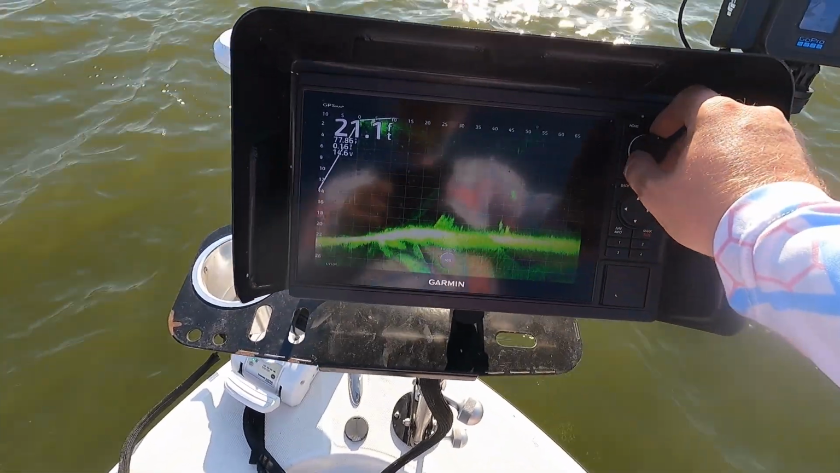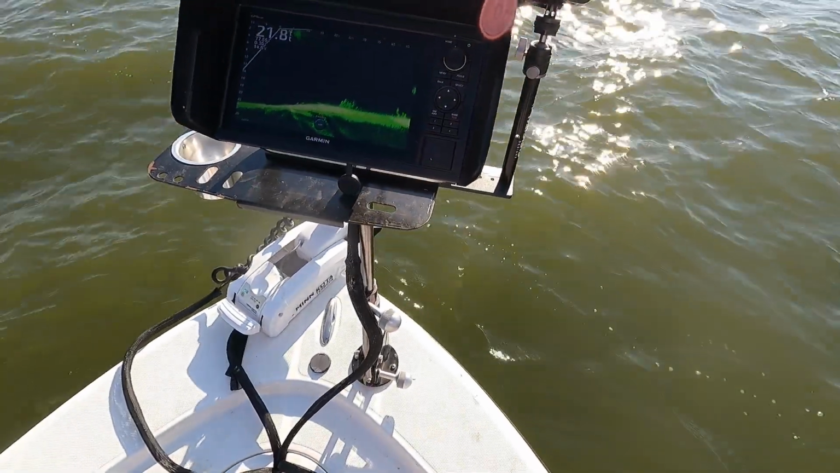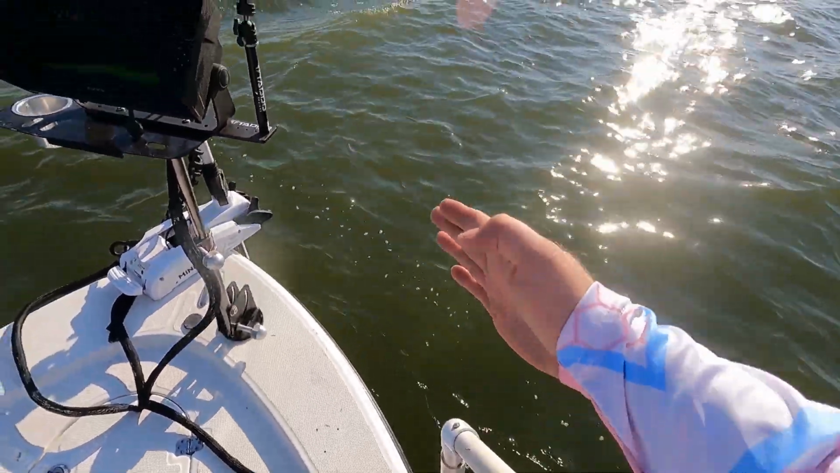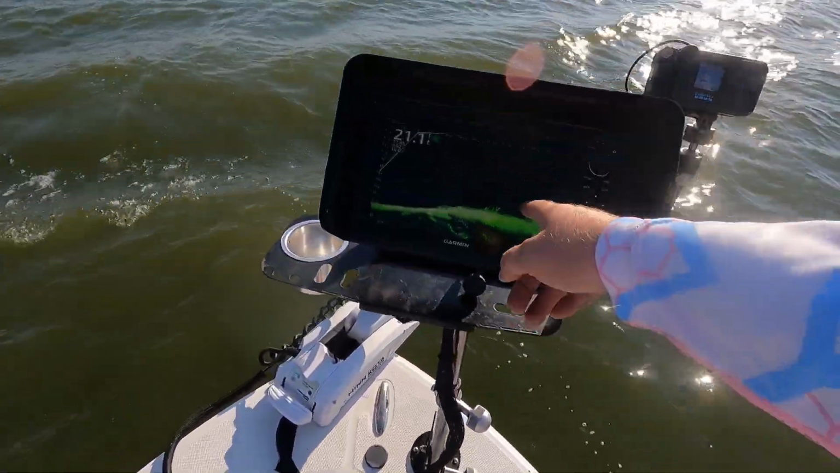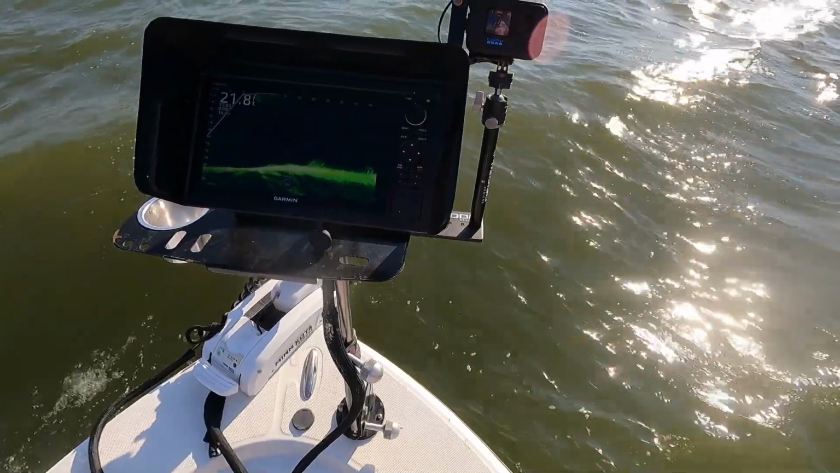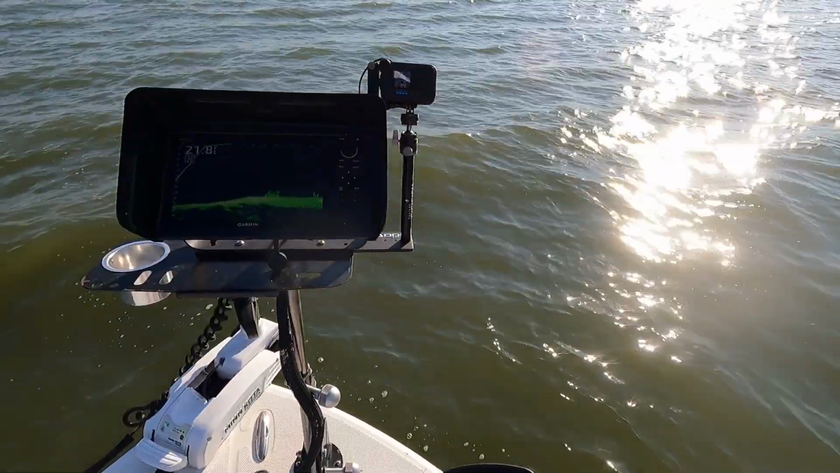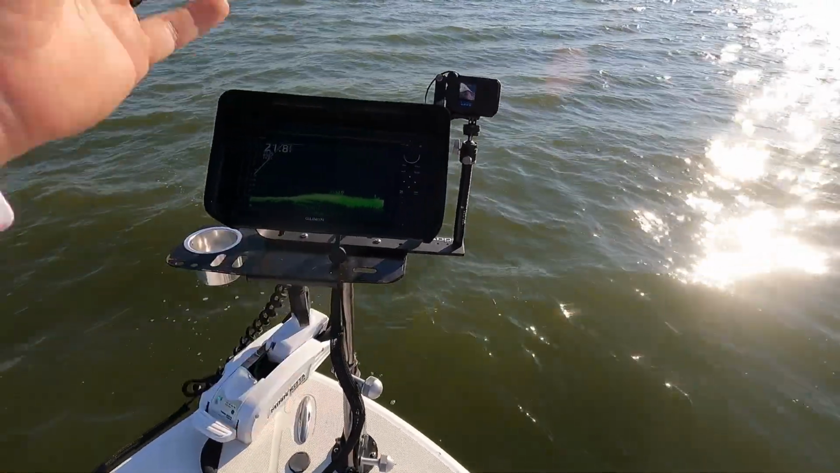So what I'm going to do now, I'm going to zoom on out. So that pile hasn't moved yet. So it is in line with us, because my transducer faces straight out. It's 30 feet out. So there we go. Now that I'm in line left and right with it, I want to go forward to it, and it's about 25 feet out.